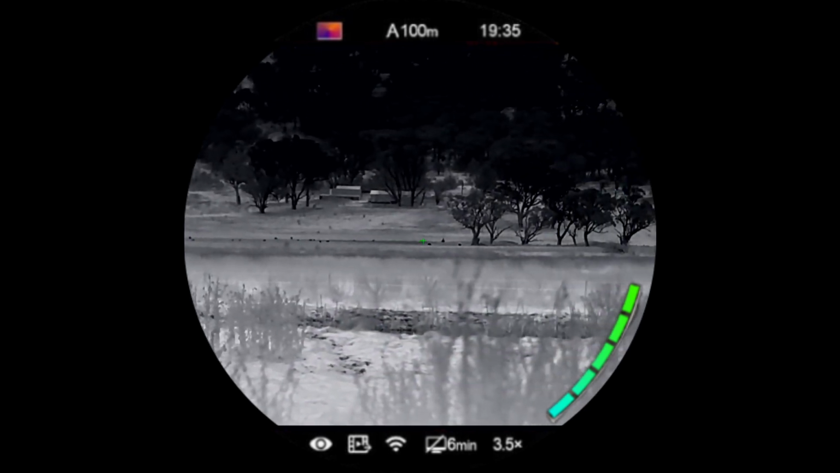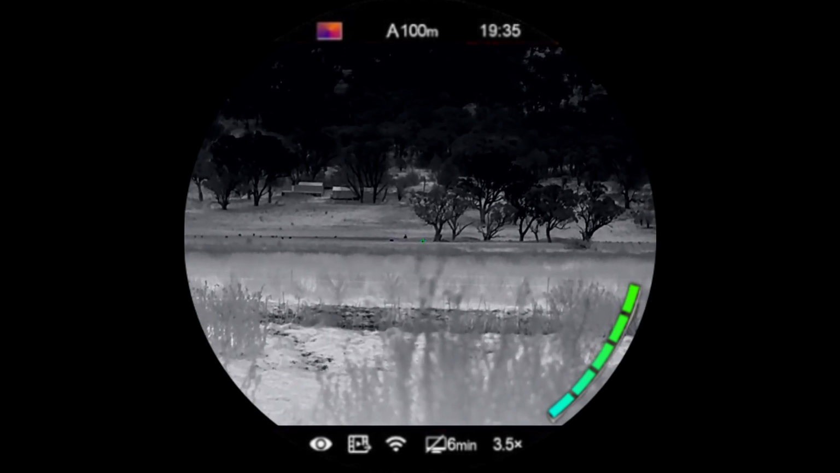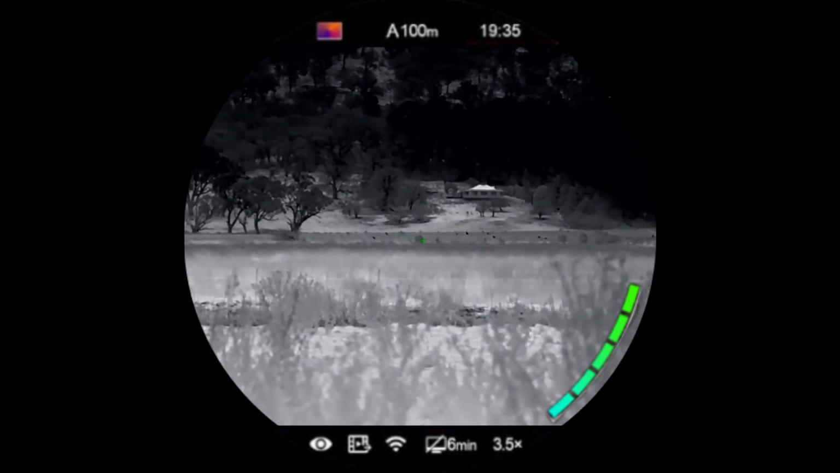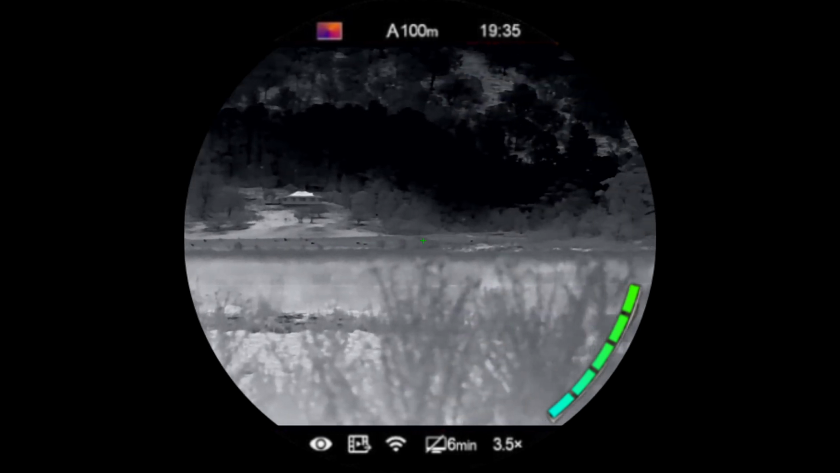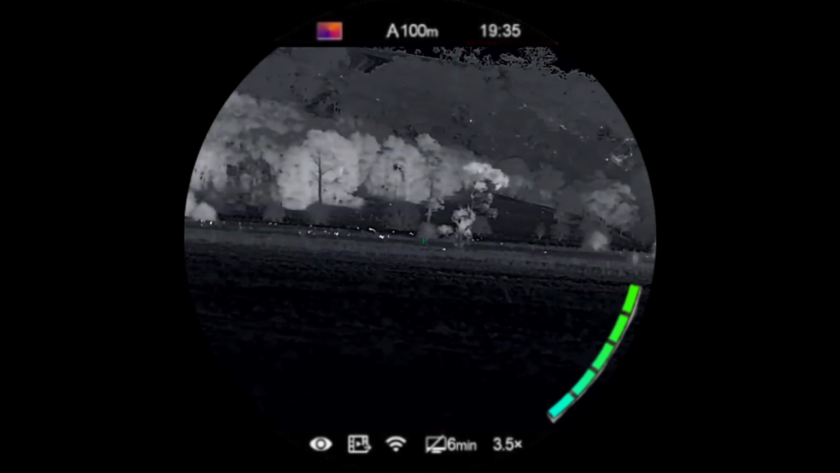I'm going to give the property owner a quick call, see what the story is with that paddock. I'm fairly confident it's hers, but I just want to be sure. And then I'm going to get back onto it. Alright, enjoy. Right, let's try this again, everyone.